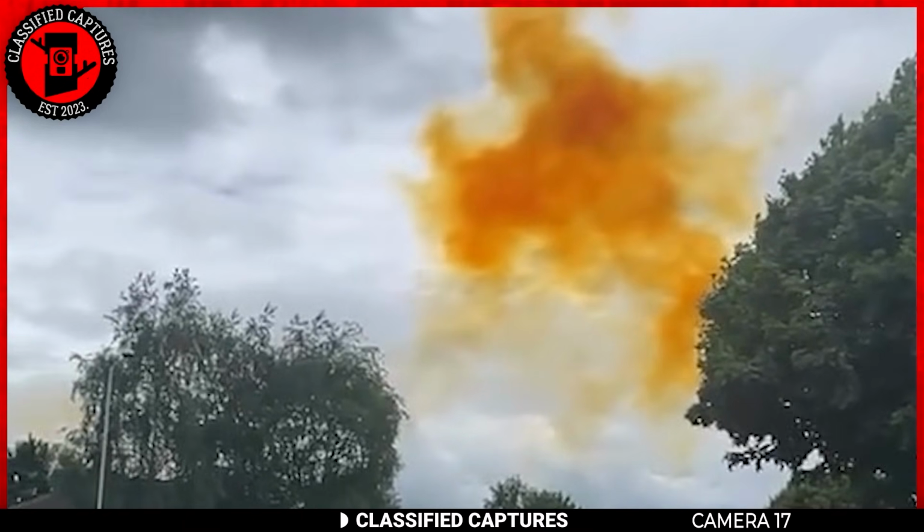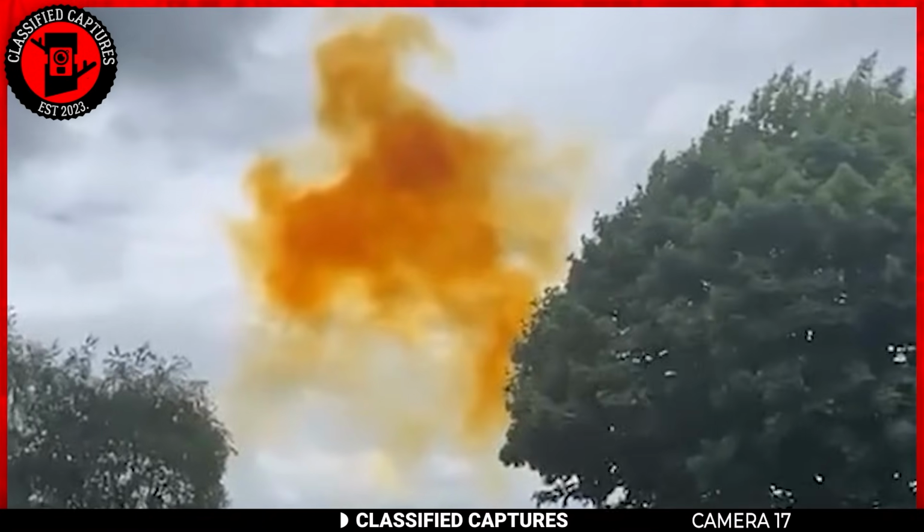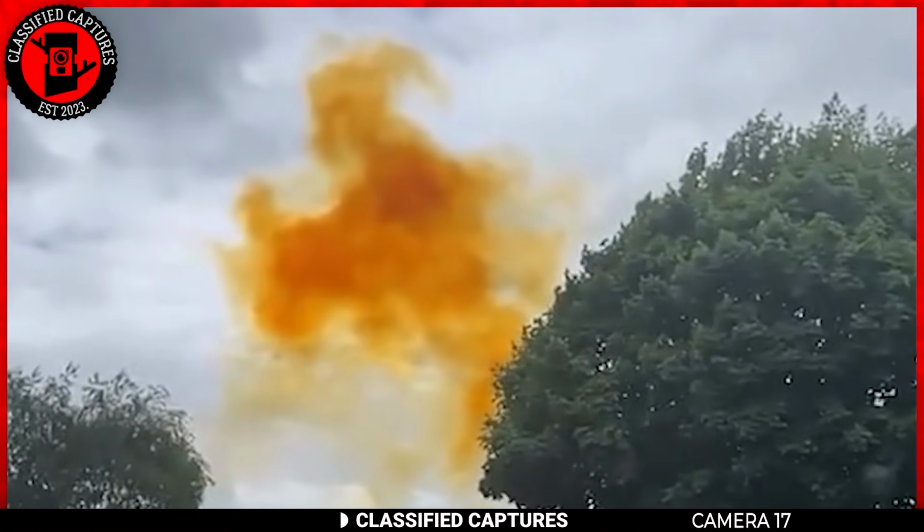Could a cloud that thick really be harmless? Perhaps I should keep quiet and let the experts here educate us. What do you make of this?